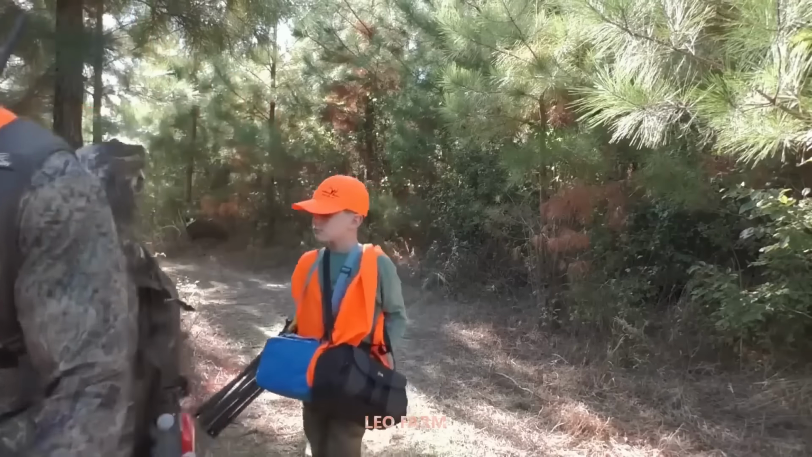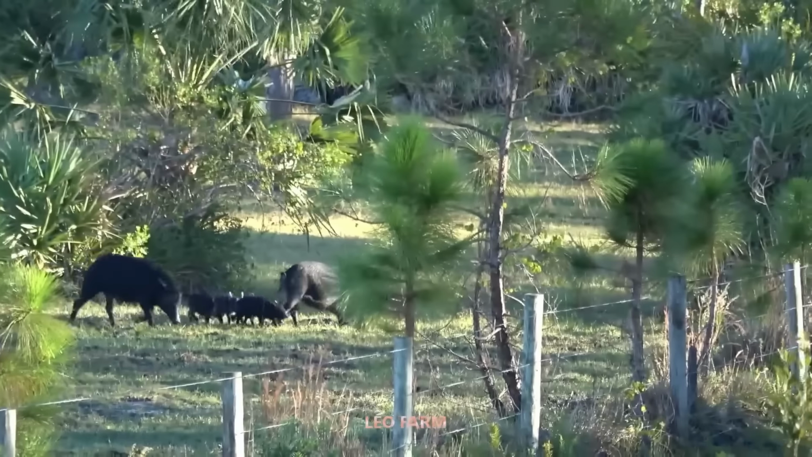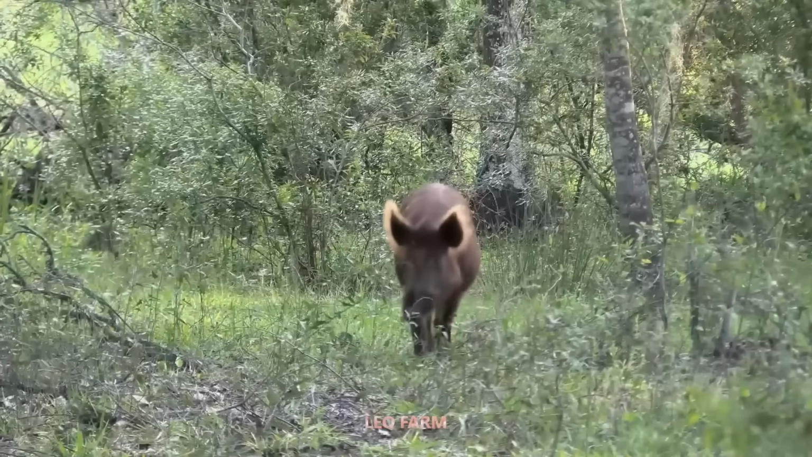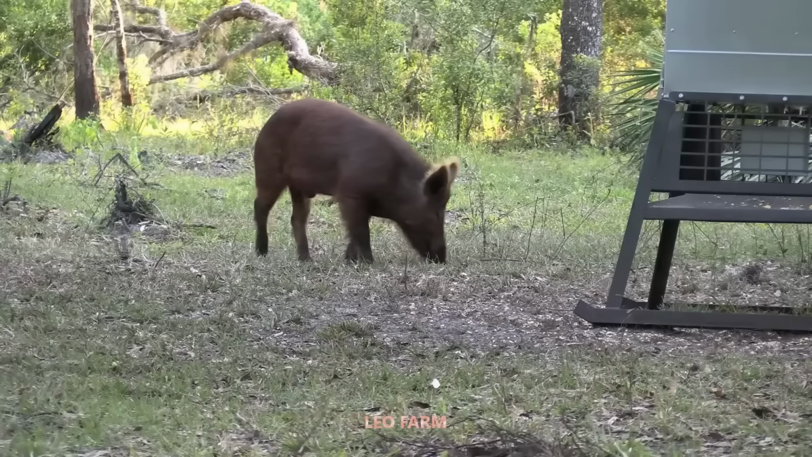Before sunrise, I was already stationed inside my hunting blind, about 40 meters downwind from the auto feeder. At exactly 6 o'clock a.m., the machine would release corn, its crunching sound and rich scent the perfect bait to lure in the pigs. Minutes later, a hulking shadow emerged from the mist, lumbering toward the feeder.